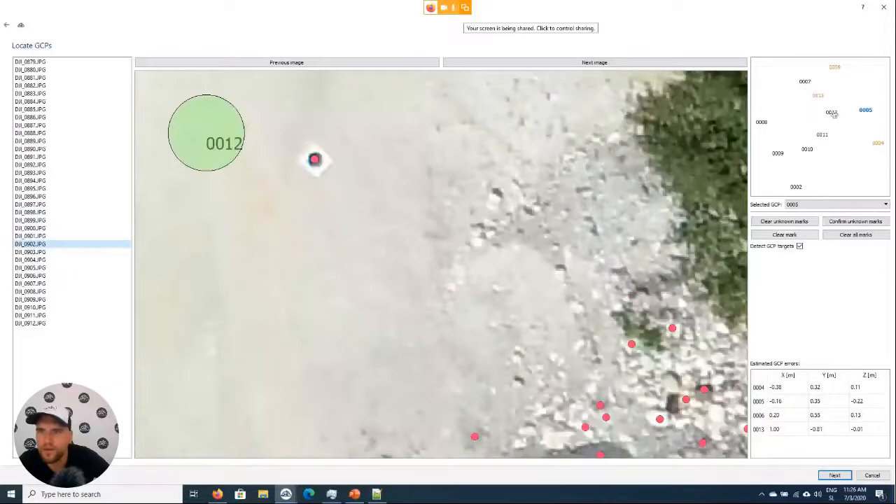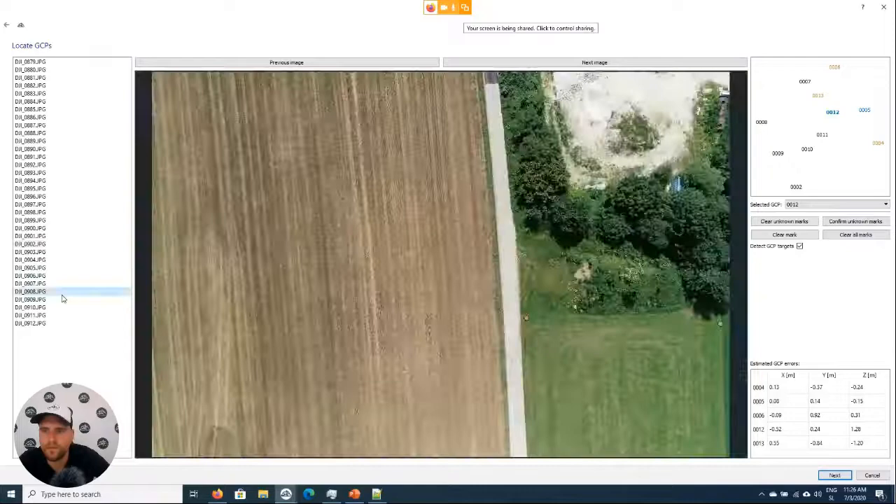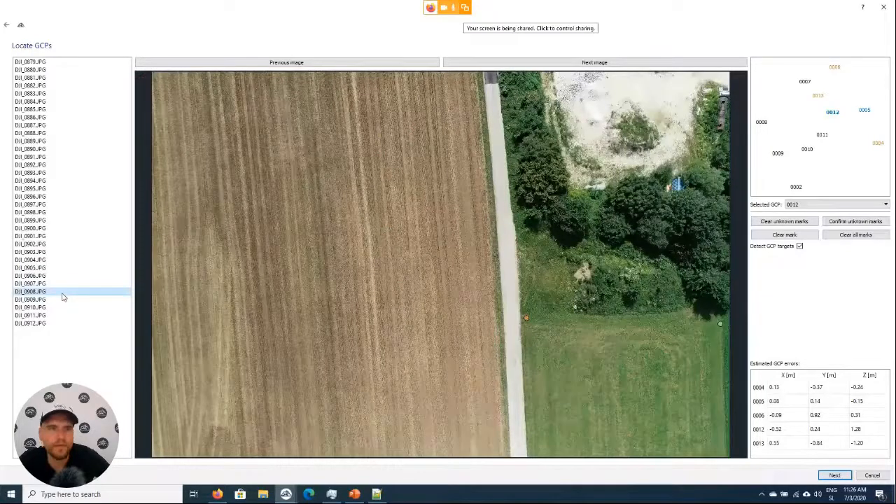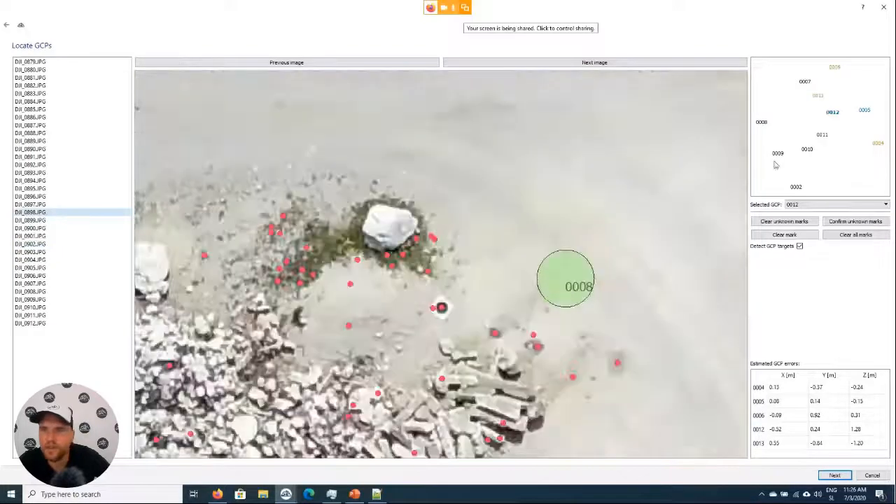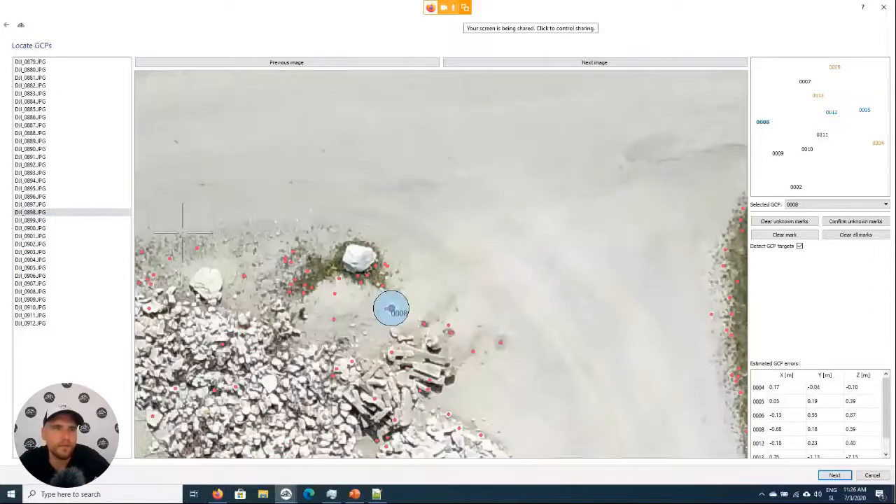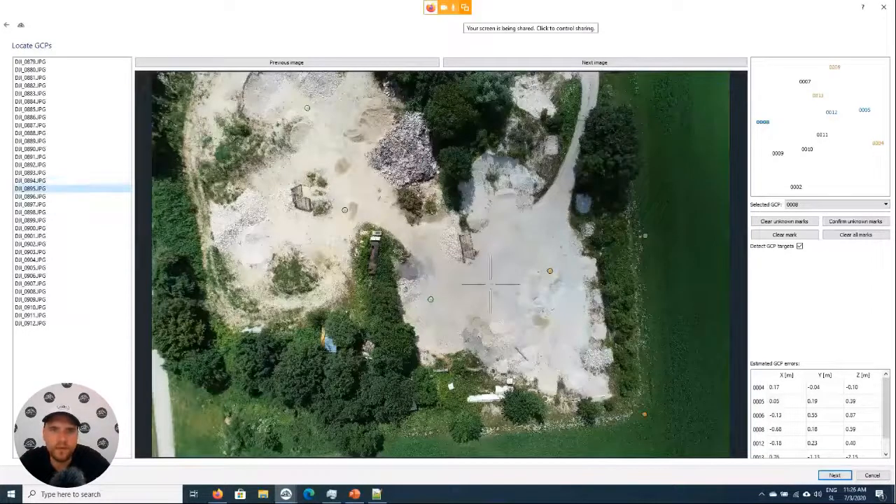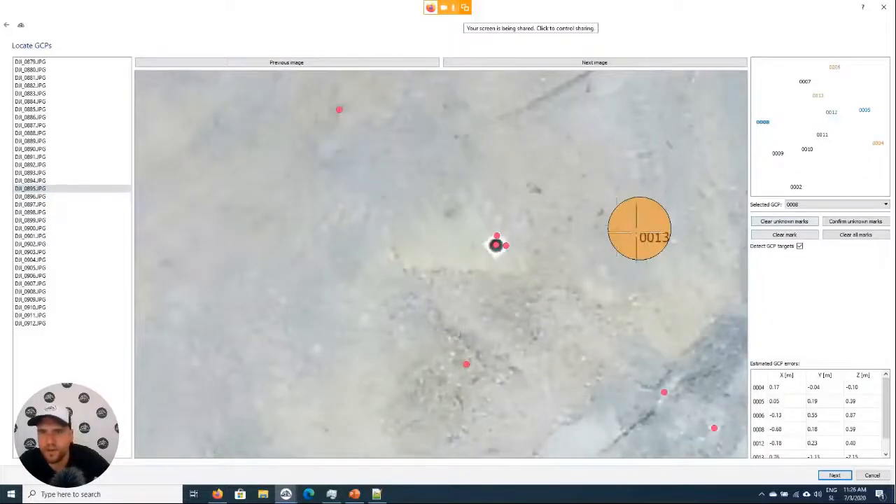So 12. And then 8. I see this one. This one was causing us a little bit of problems, we'll just remove that one. 13 we will just clear.